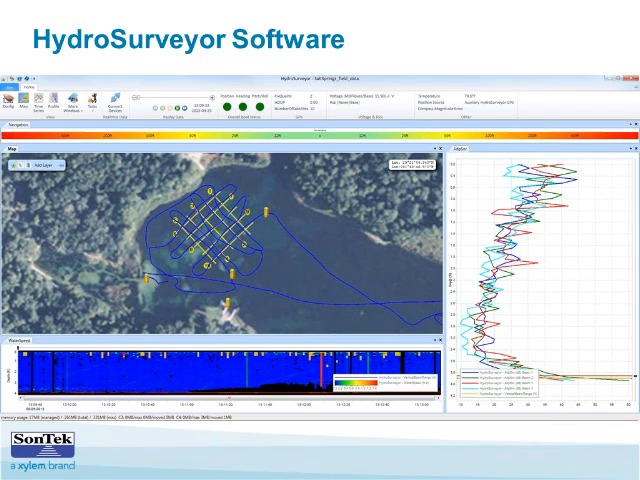And does the CastAway provide georeference profiles, or do I have to input GPS data with another device? CastAway does have a GPS in it, and it does reference the position of the profiles to georeference position.